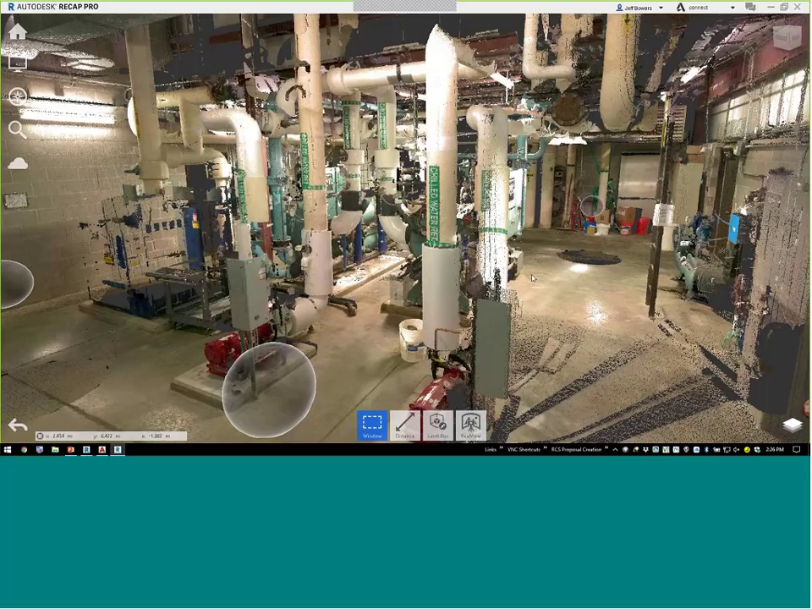Once you download the data from the iPad to the desktop, you will be required to index those scans, which is similar to finalizing the scans, and it locks them together so we can't tear them apart, so it's fixed. So you will be required to index when you download it.